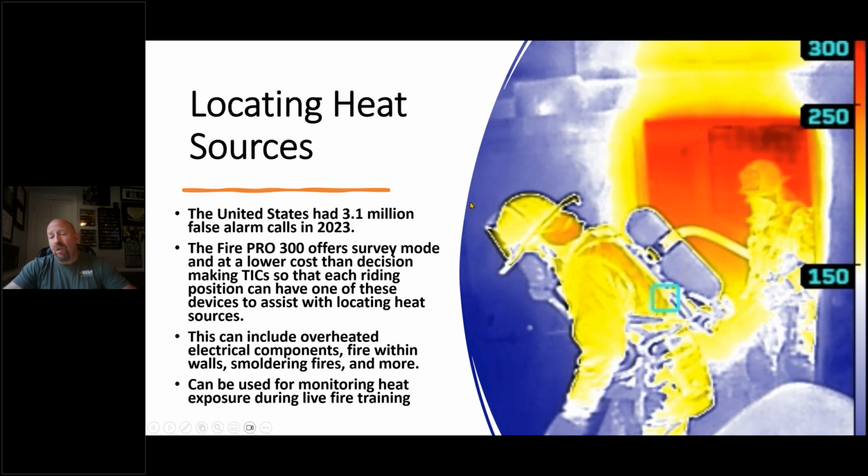Here's another one. We can use this to locate heat sources. My research showed that last year, the United States ran 3.1 million false alarms. 3.1 million. They ran 1 million fire calls, 3.1 million false alarms. The only call that exceeded false alarms was lift assist. That tells you where we're going as a country. The Fire Pro 300 offers survey mode, which can help you identify smells and bells. I smell something burning in my home, overheated light ballast.